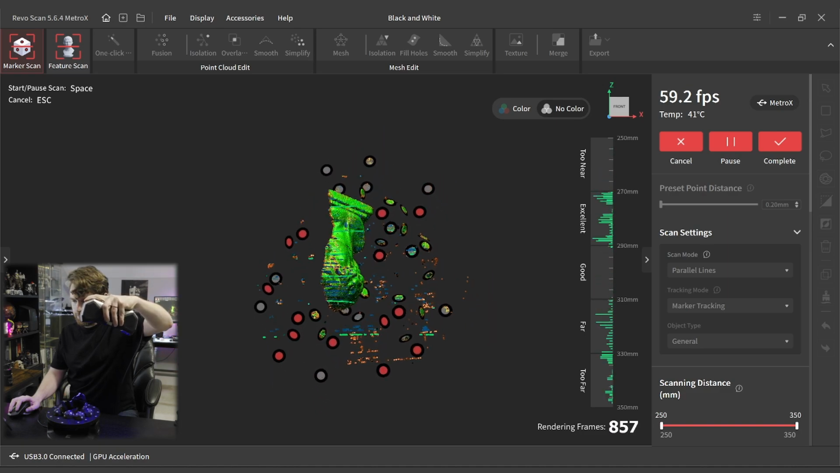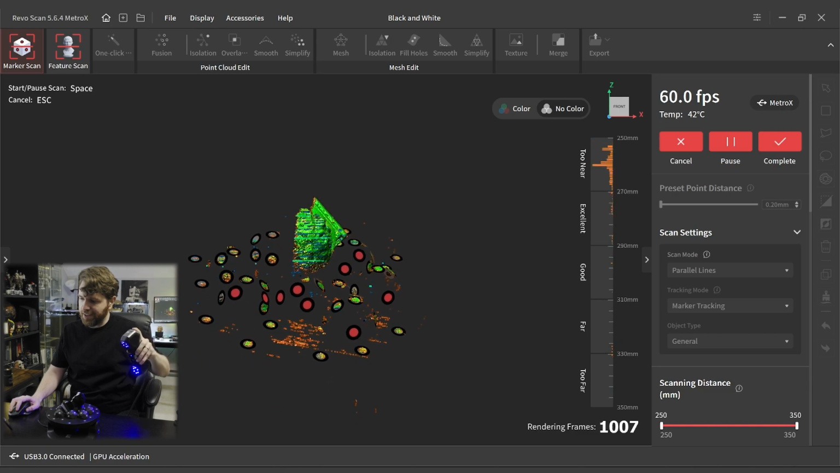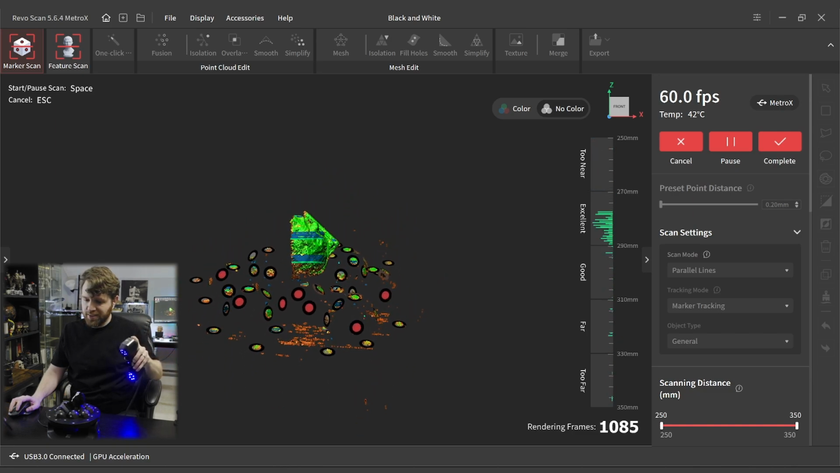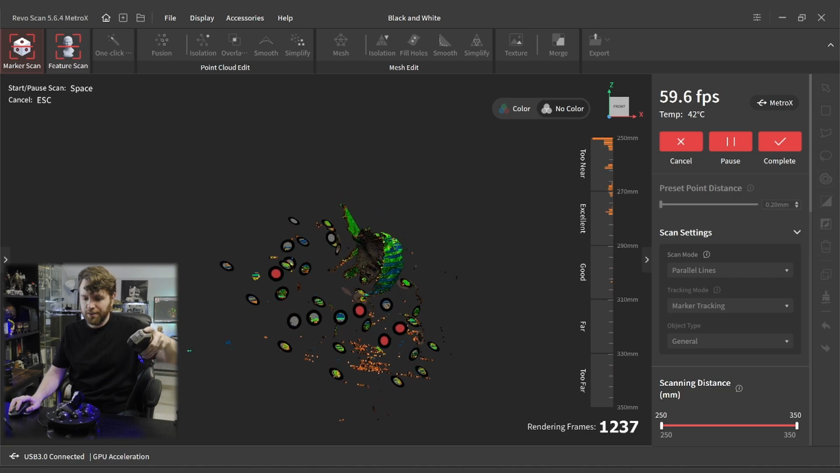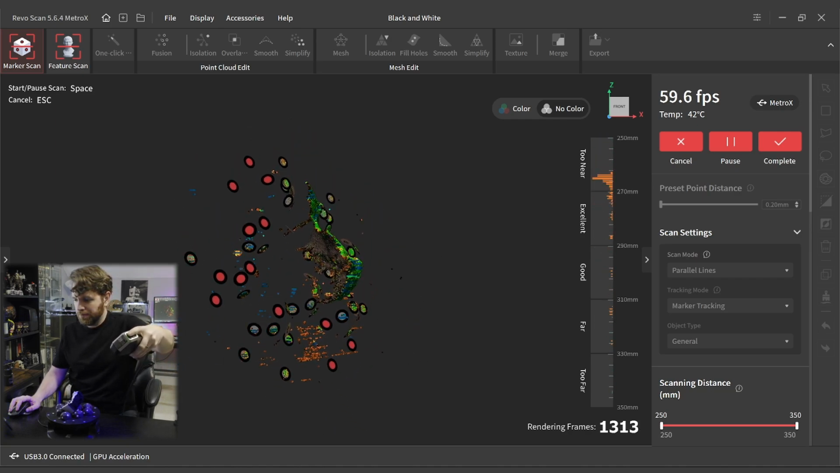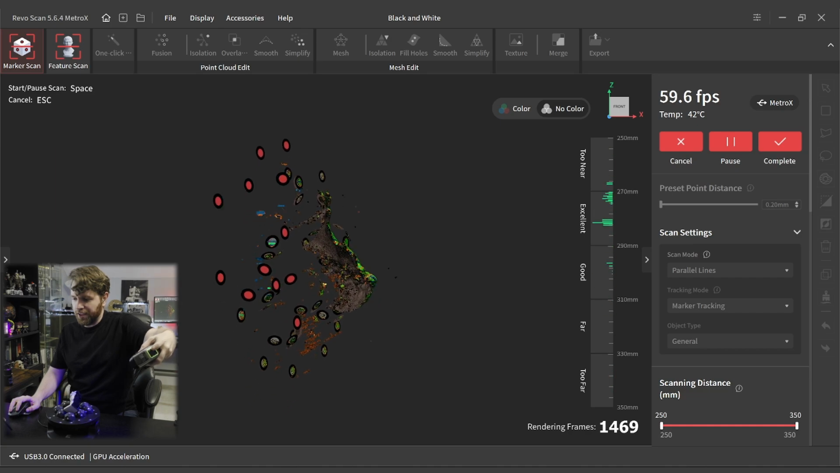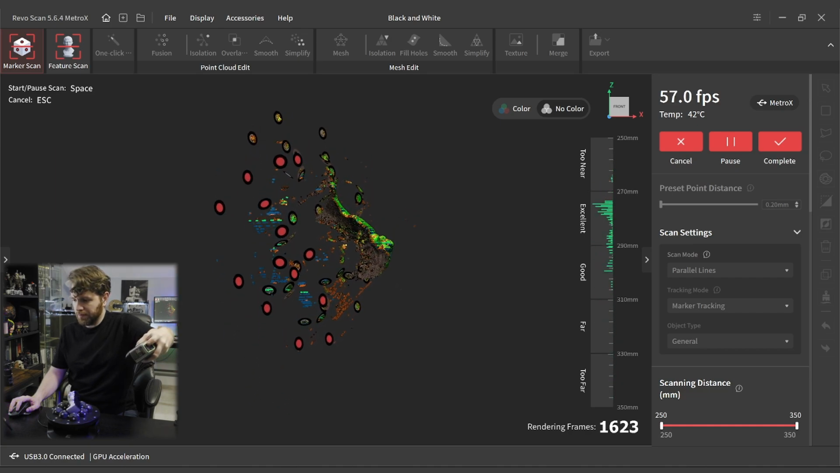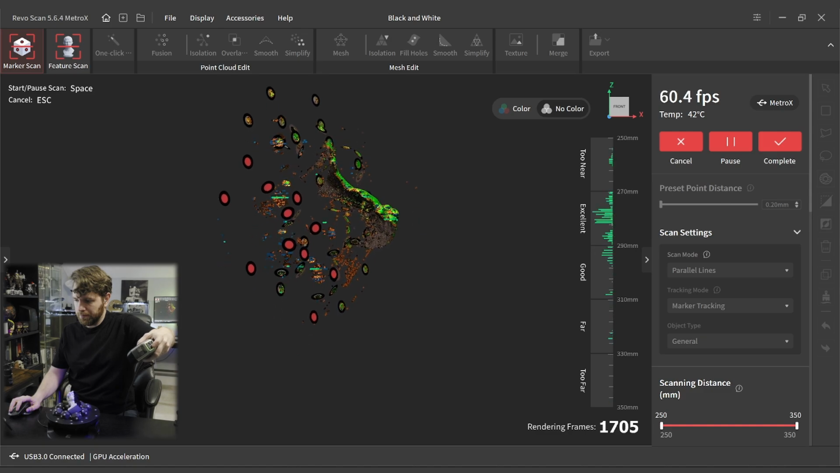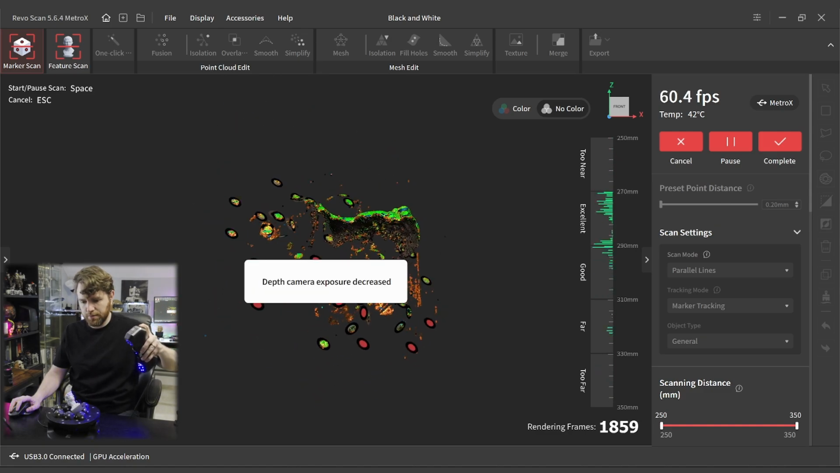However, we can see the black side is essentially a void. It doesn't exist as far as our scanner is concerned. Even directly on, it's not there. If I bring my exposure up, nothing. Let's bring my exposure back down.